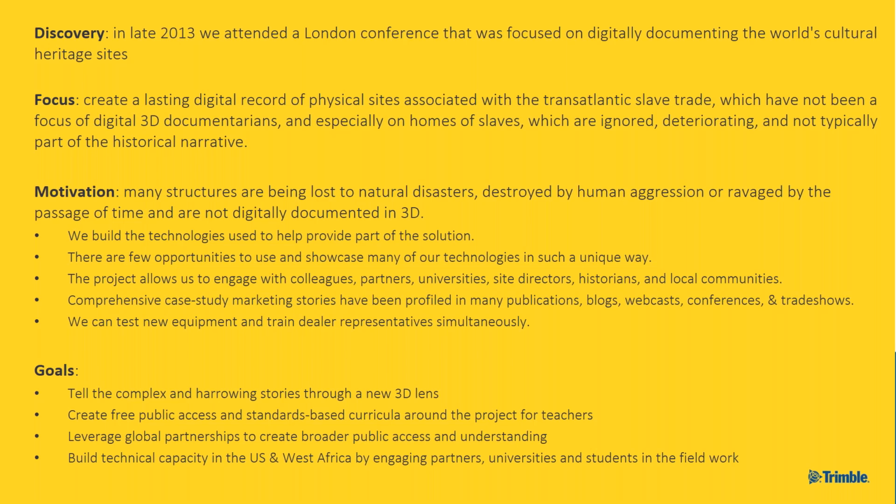So our goals are really telling this story through a new 3D lens, creating also curriculum, primarily K-12 curriculum that's free and accessible for teachers, and then to leverage partnerships and build technical capacity.